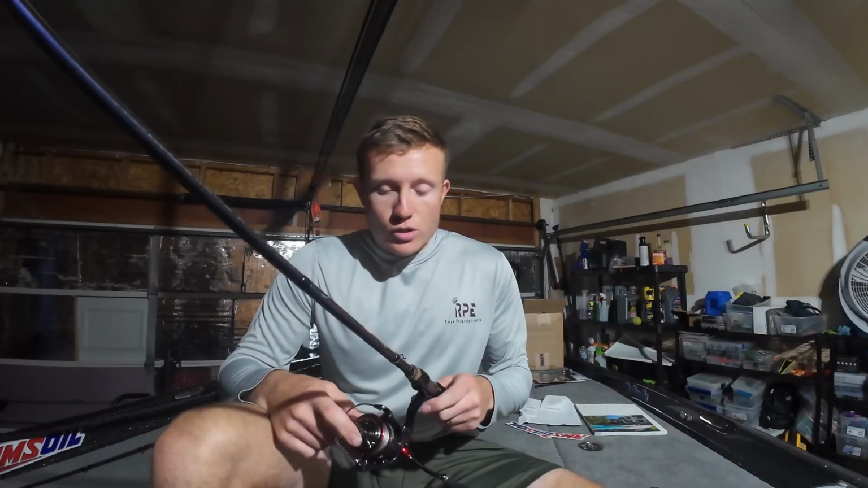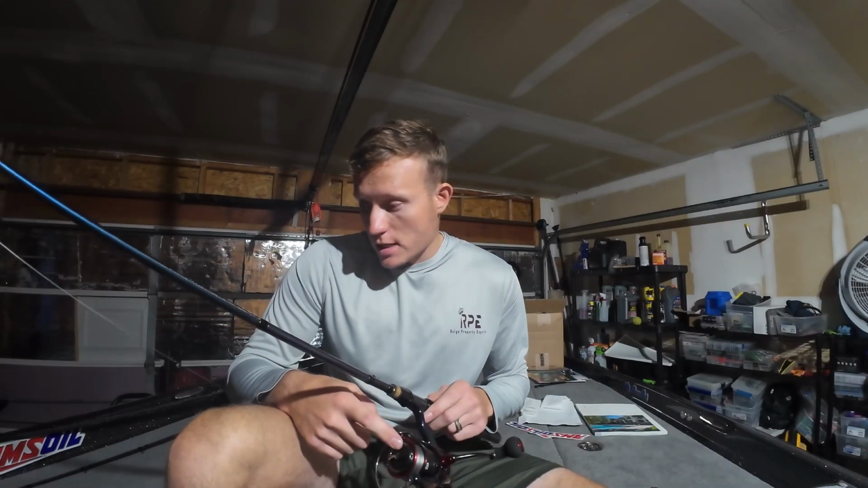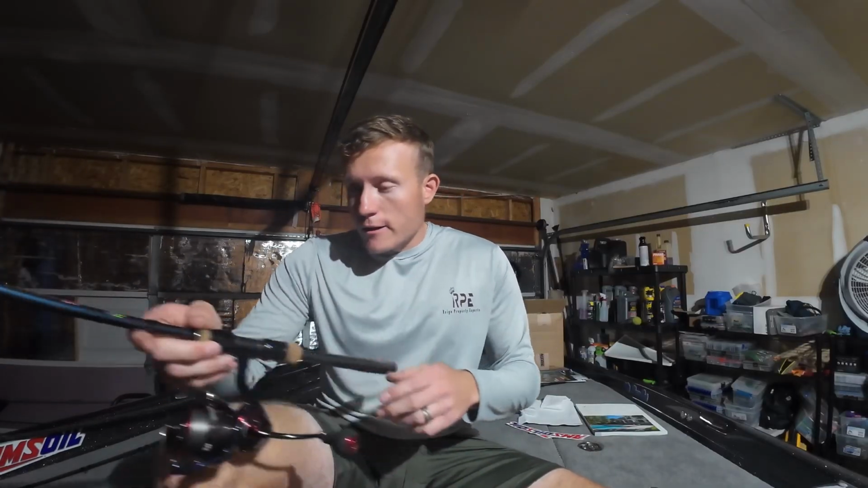I definitely think that's a huge key, is having a fast reel, faster spinning reel when you're doing this Damiki or Minnow rod, however you want to call it, okay?